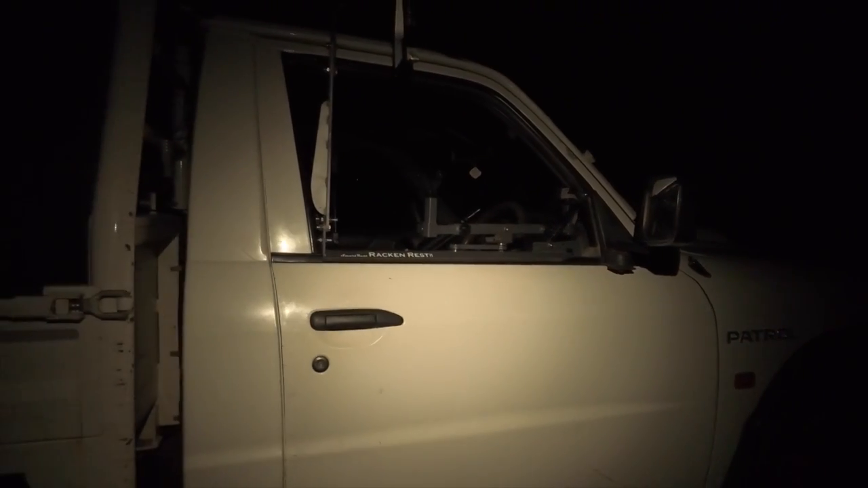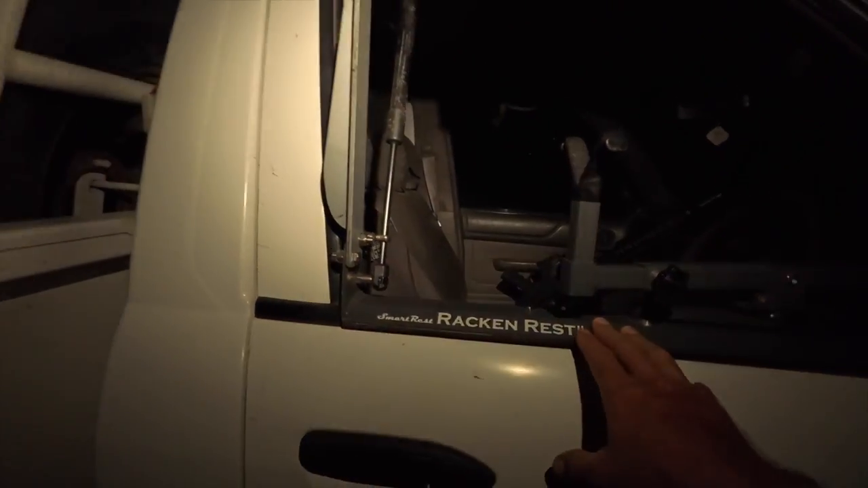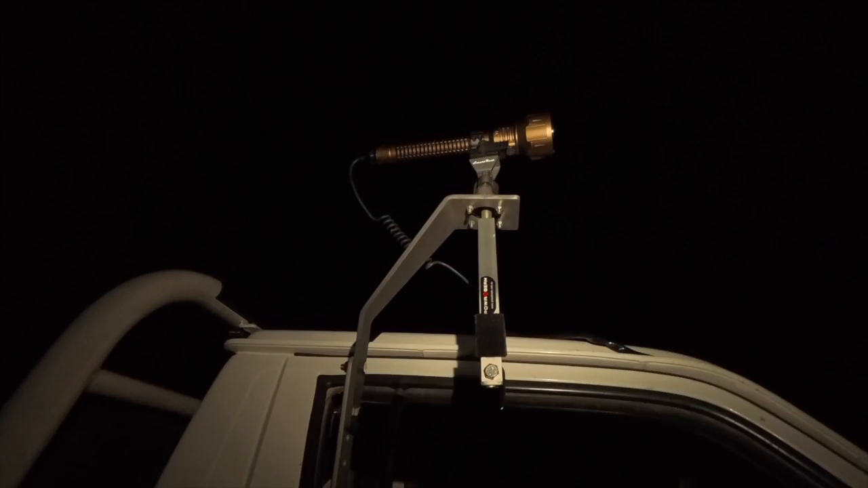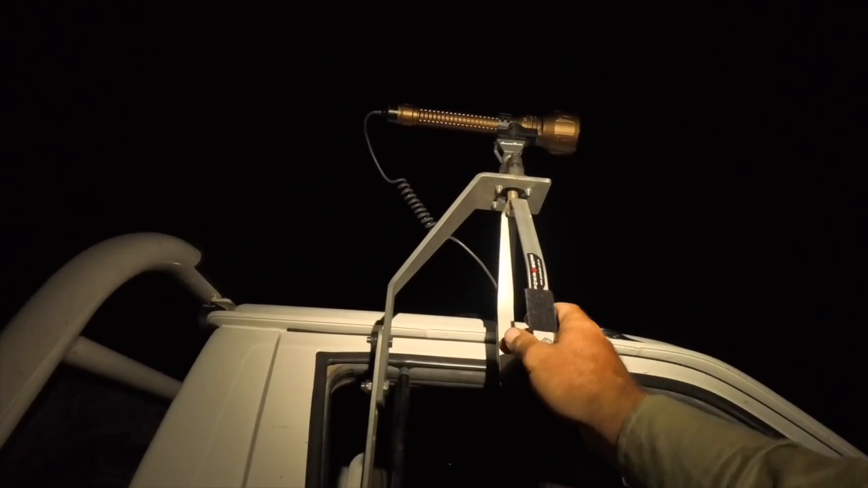Righto, so I've got the whole setup going tonight. I've got the rack and rest too, the lone shooter setup. I've got the Olight Javelin turbo up on the top there on the handle, the pressure switch.